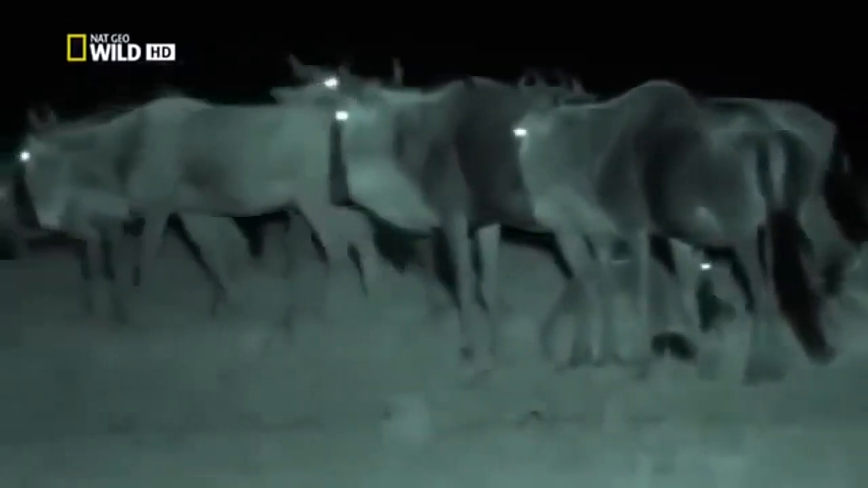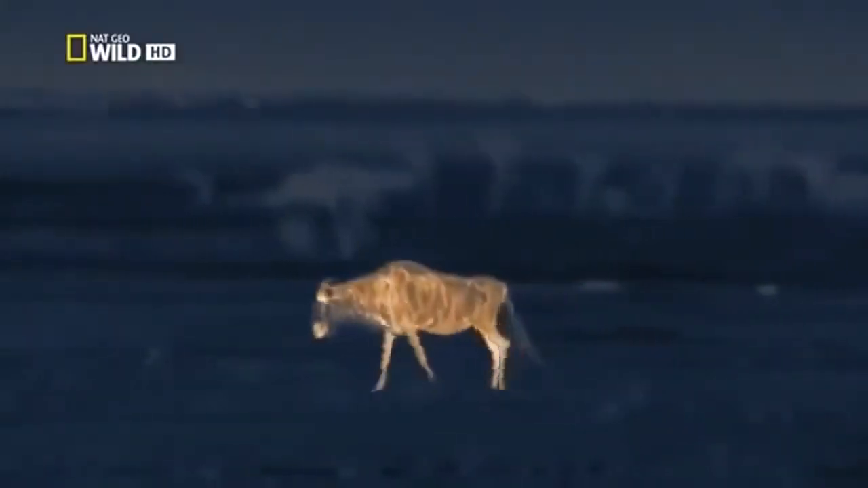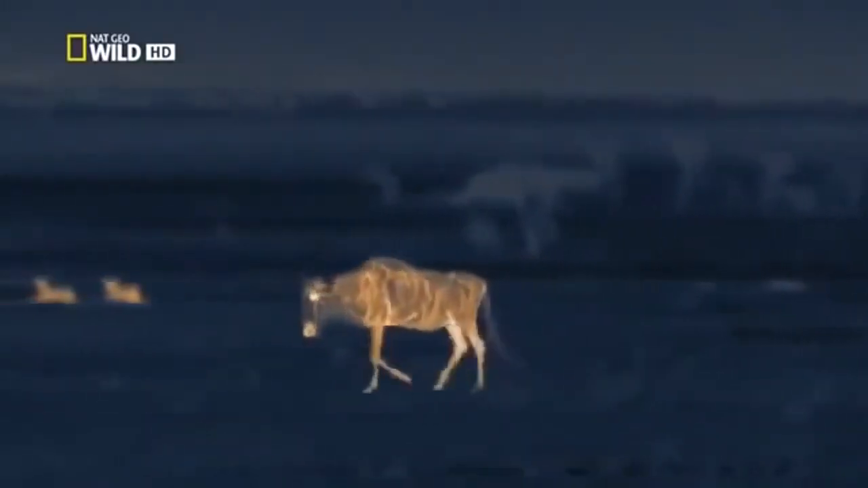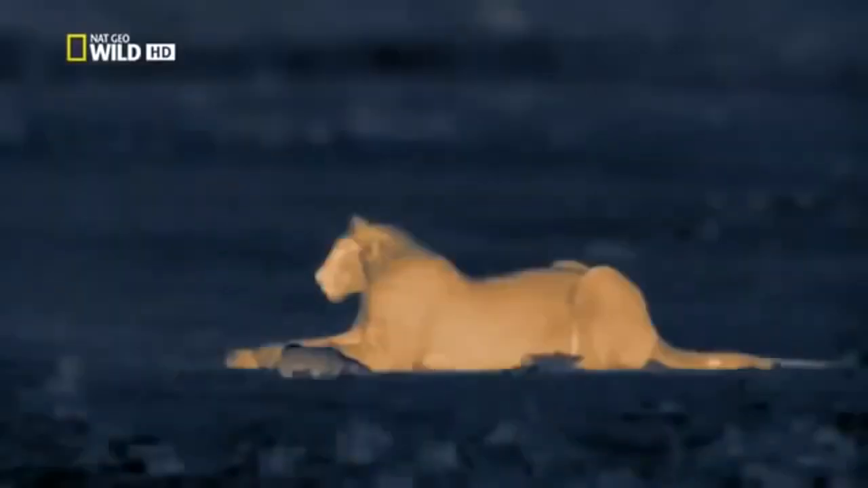The wildebeest are nervous. They can't see far in this gloom. The lion's lower viewpoint gives them a crucial advantage. In starlight, they can see the wildebeest silhouetted against the sky.